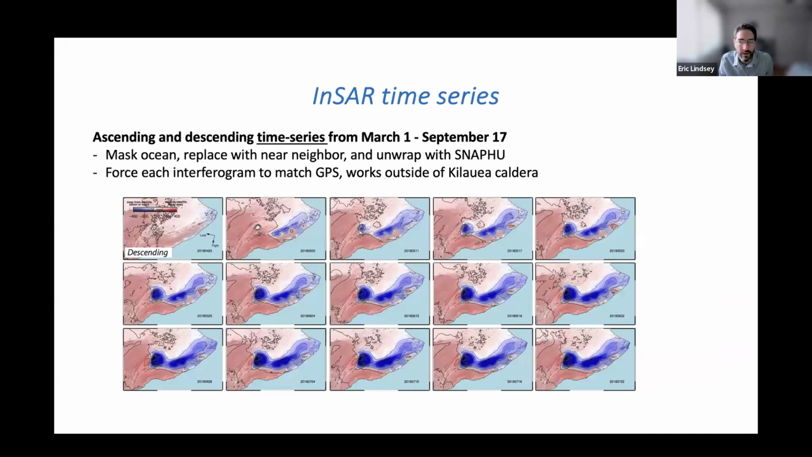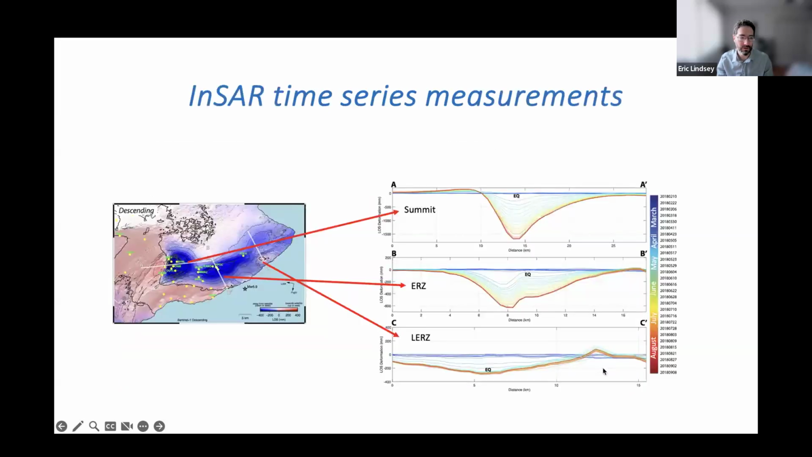So here you can see the descending time series. They made both ascending and descending. You can see that this deformation basically reflects deflation of all of this area. The deflation is happening because the lava is coming out to the surface, right? The magma was already there in the rift zone, and now it's coming out. So it was deflating both from the caldera and the rift zone, and it just continued deflating over time. Here's a set of profiles across that. Each one of these is a time series slice through the data, so you can see how the deflation just continued on.